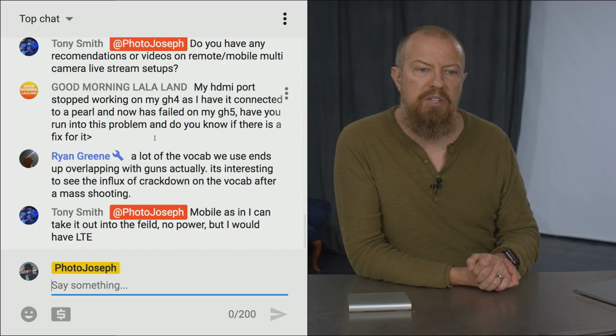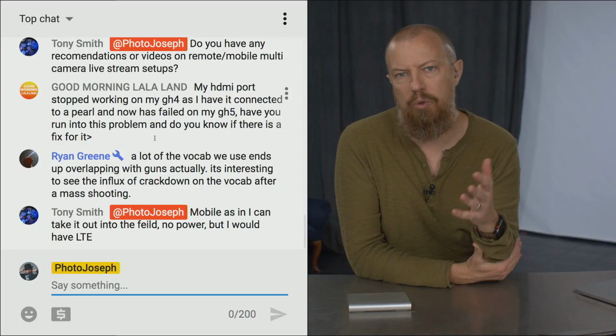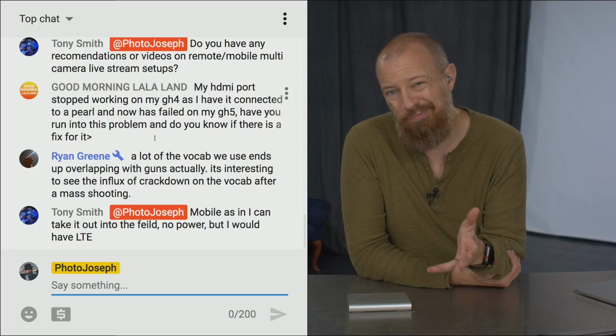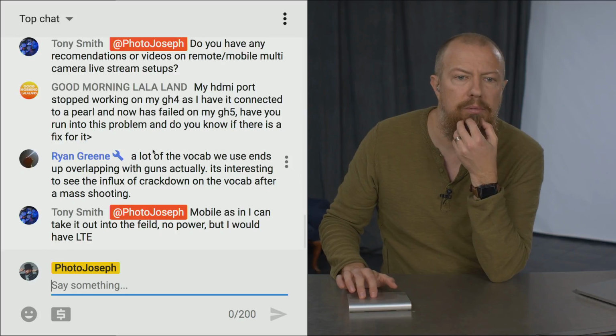Tony Smith, mobile as in I can take it out in the field, no power, but I would have LTE. So there you go. You'd have to have a battery pack of sorts for the Pearl Mini, some kind of a power source for it, because it does not run on batteries. So you would have to have that. But there you go. Let's see here. Anything else?